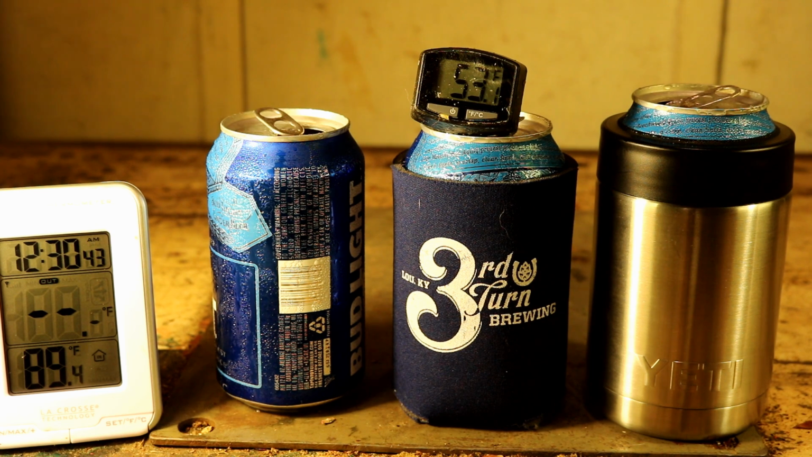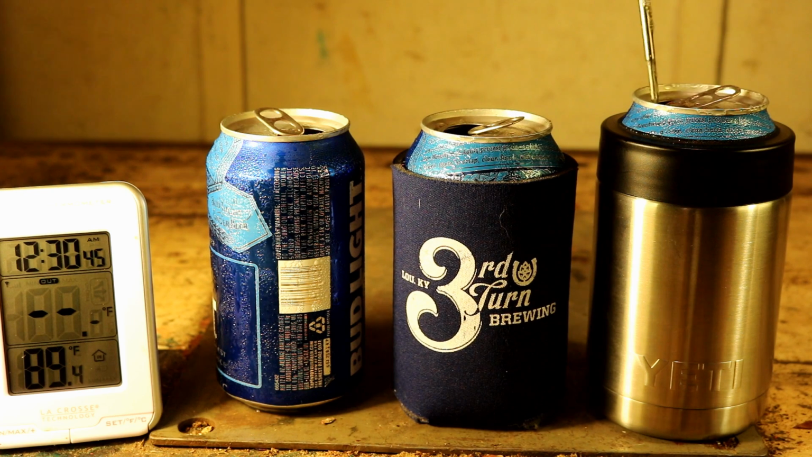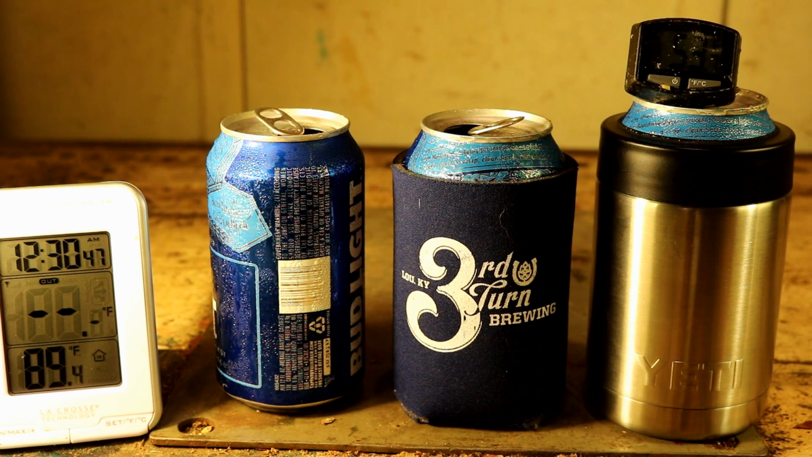And now we will try the YETI. As you can see, also the condensation. The naked can is leaking out everywhere. The koozie is probably holding the condensation, but it's probably pretty moist. And the YETI absolutely has zero condensation on the outside, more likely in the can itself or right around that plastic rubber rim, but none leaking out.